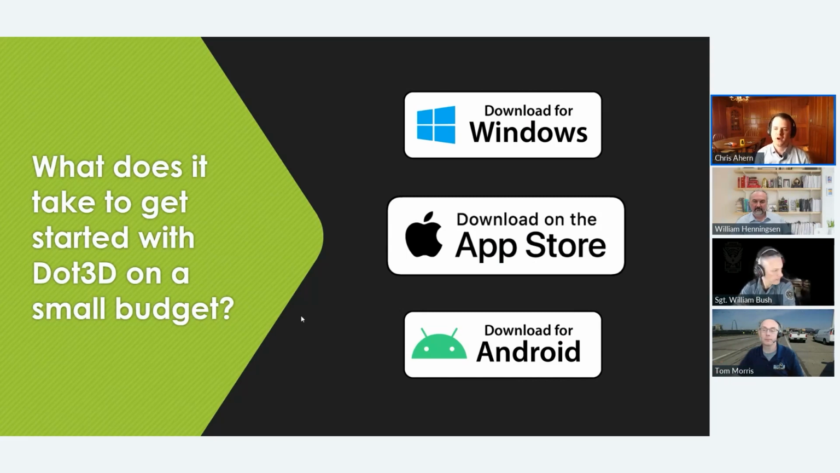So there's really low barrier to entry on all platforms, and we have free trials available on all platforms. And then once you're ready to start scaling it, a year of the software is between $300 on the iPad or $1,000, including an iPad license on Android and Windows. So even when you're ready to pay, it's certainly not going to break the bank at quantity one.